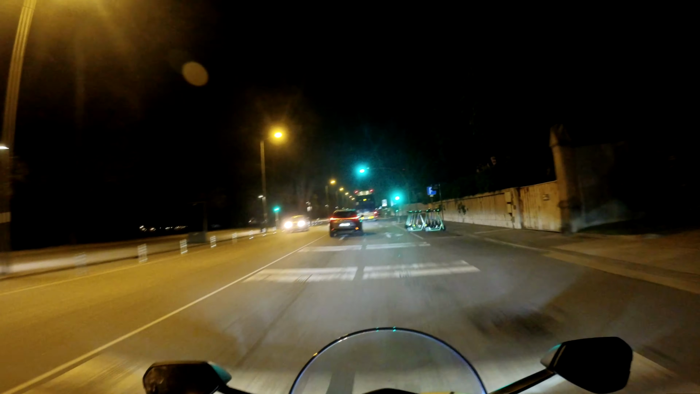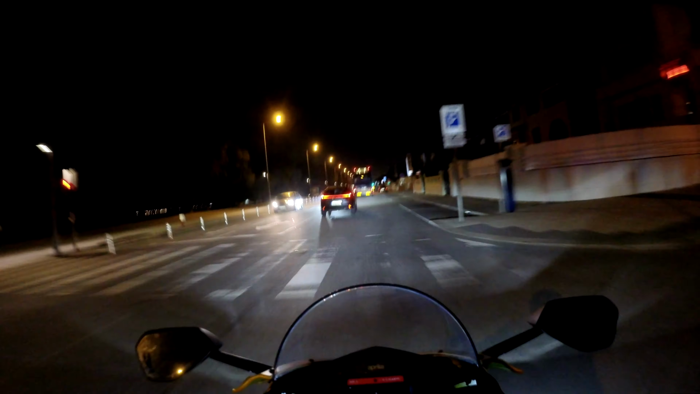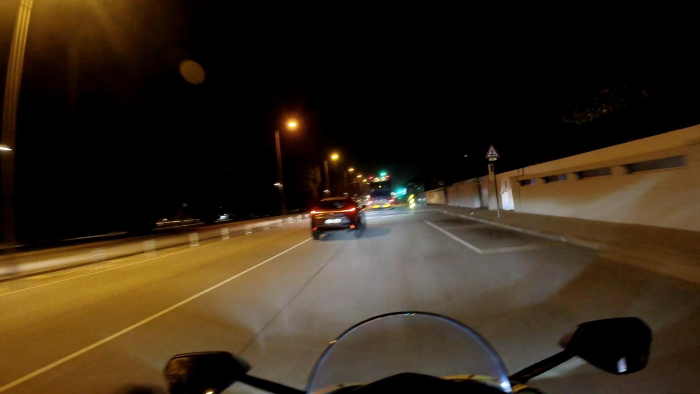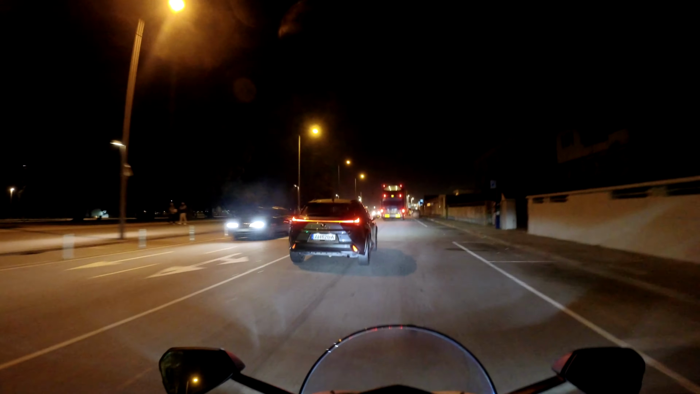Imagine if I'm filtering and something opens up next to me, and I'm basically stopped. With the CB, I could turn and handle the bike a bit, and I was in. This bike, no way. It's heavier. It's not two CBs, it's a CB and a half.